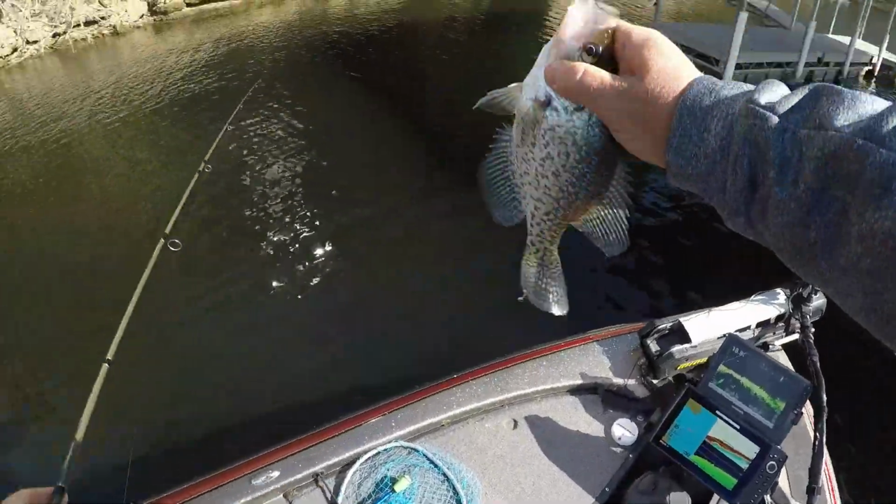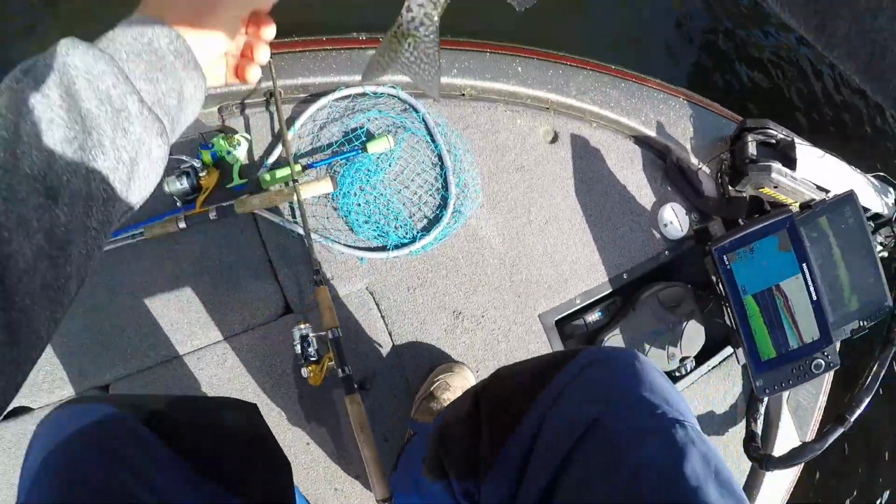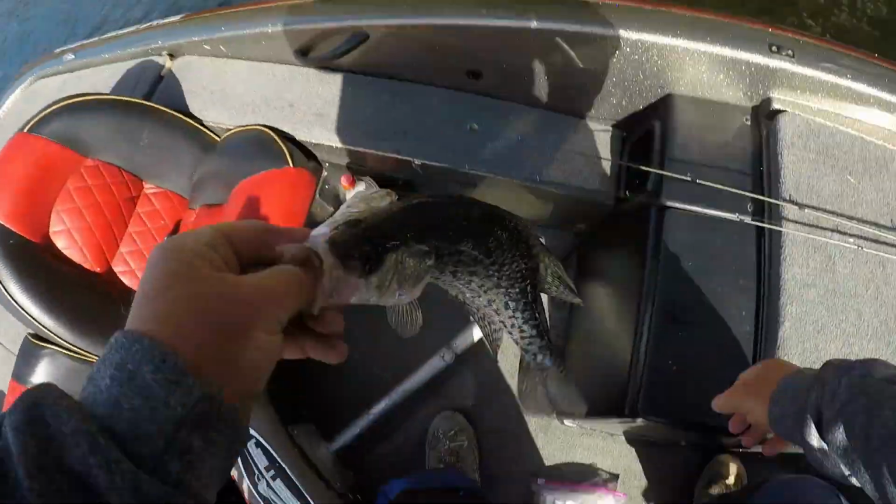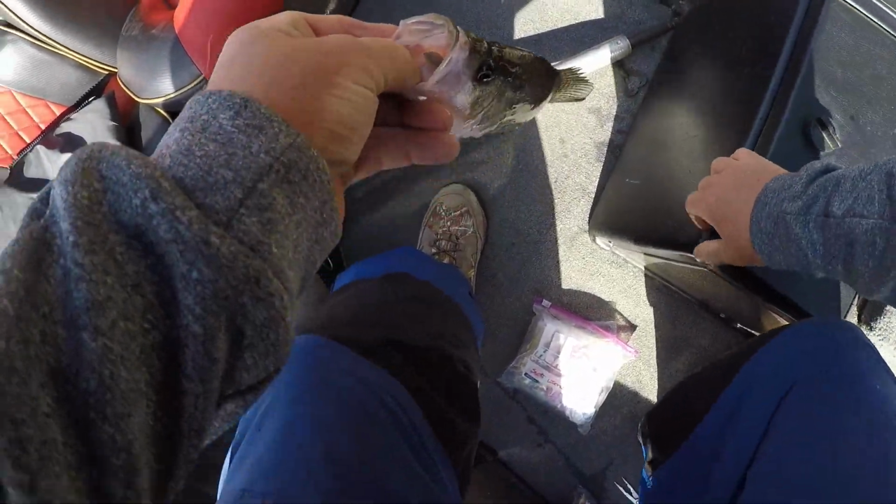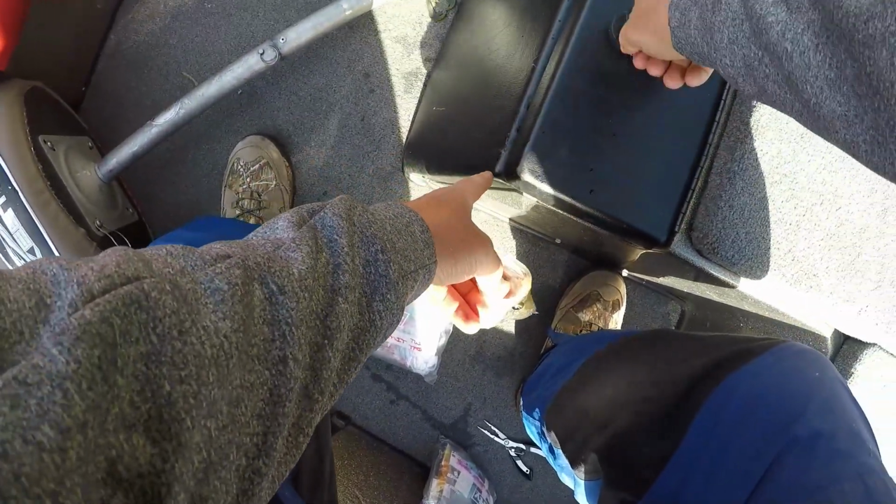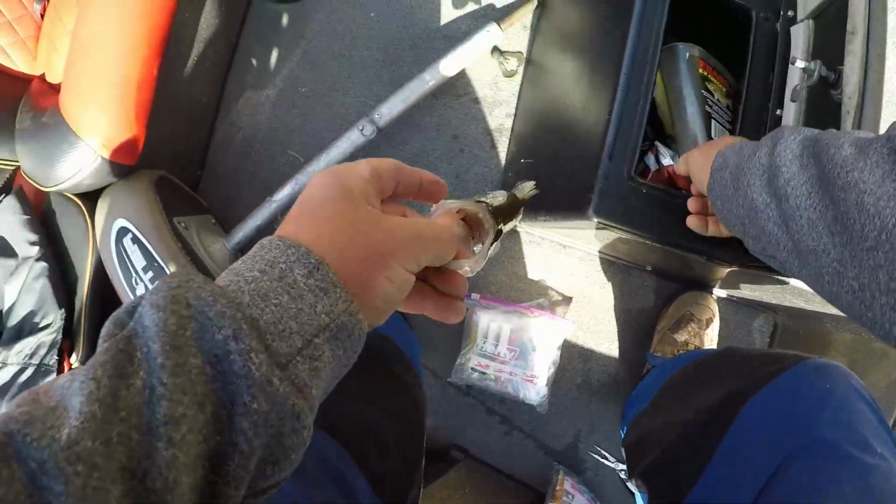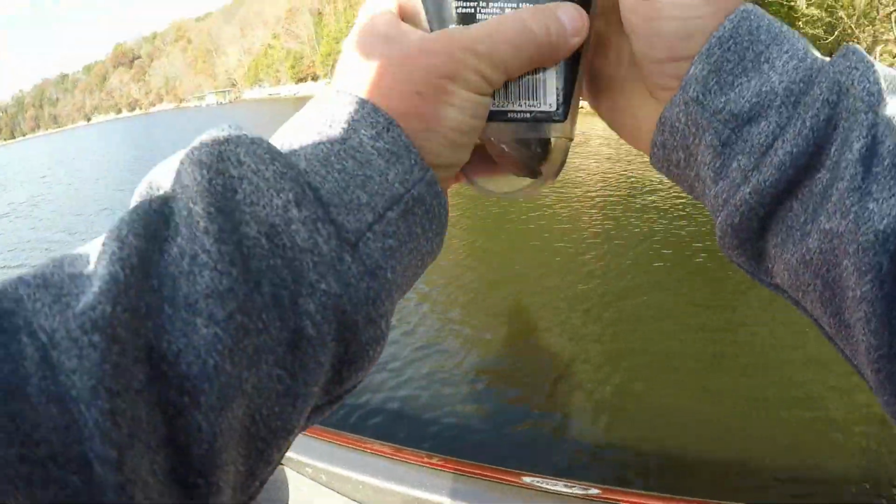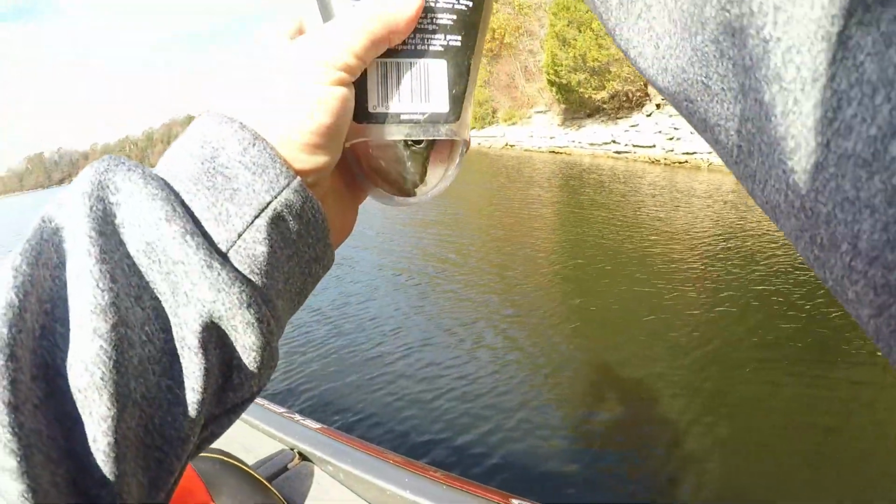I'll have to measure that one too. Put on a double jig rig. I know these fish on this lake don't see that much. Make it or not. Well, he does.